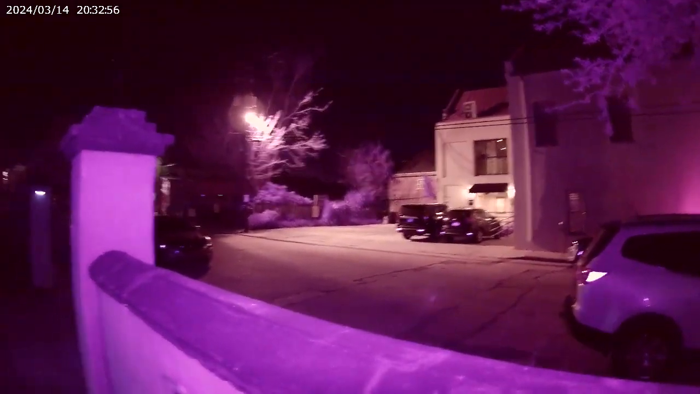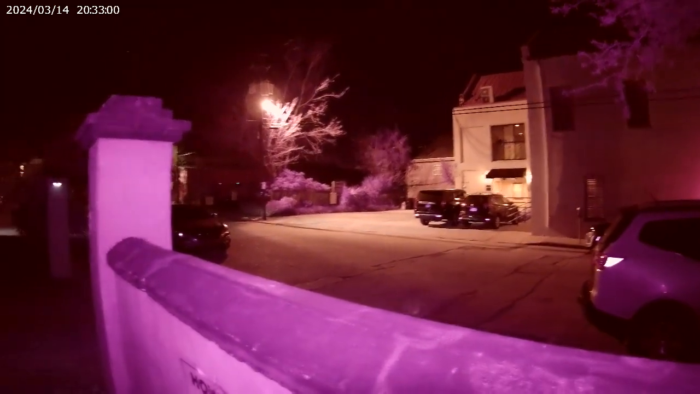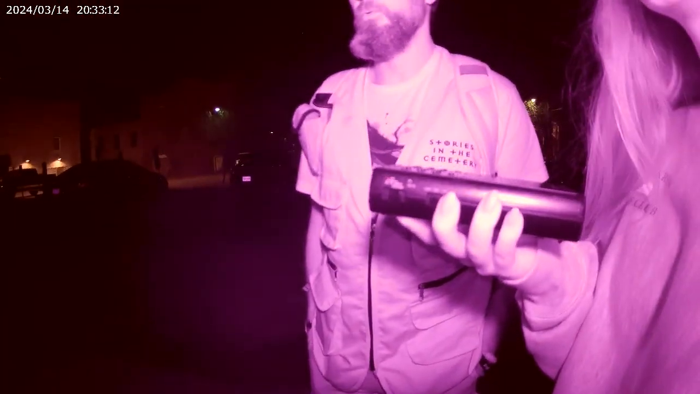Is that an orb? Look. This is a tail light reflecting. No, it's not. Look. Oh, yeah, you're right. It's not easy to do, is it? Nothing. Definitely try to keep us away from all vehicles. Cars, stuff. Okay. Pretty empty.